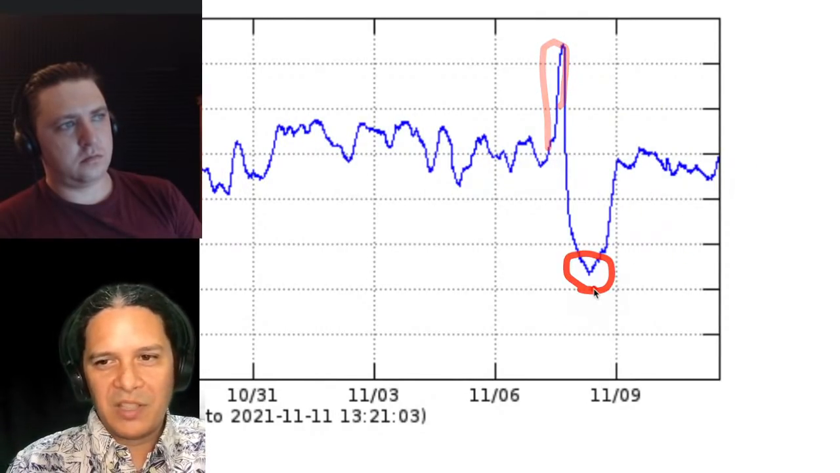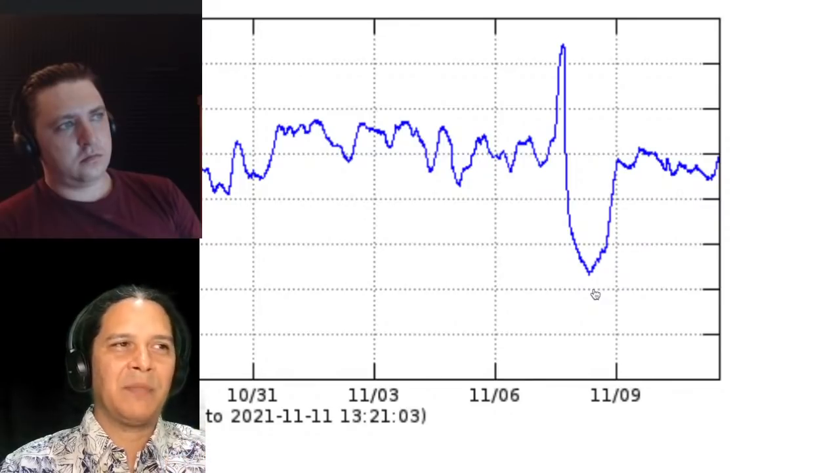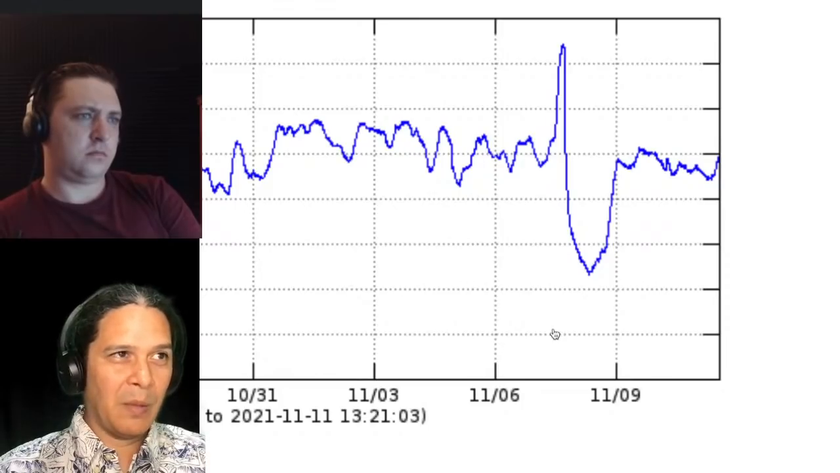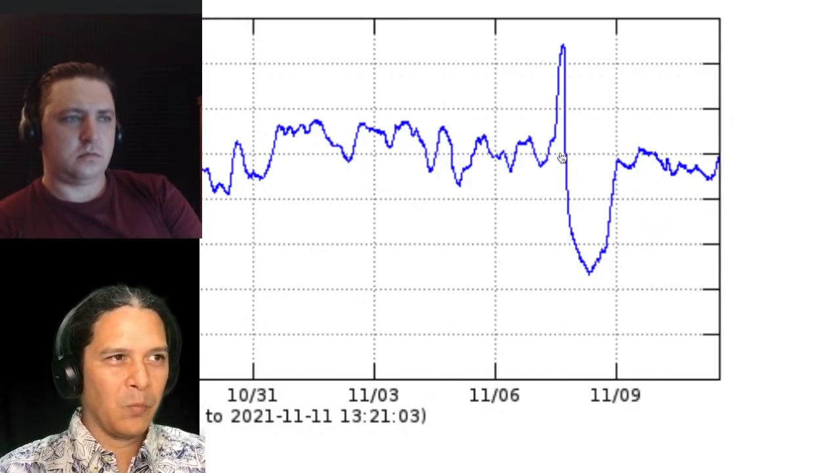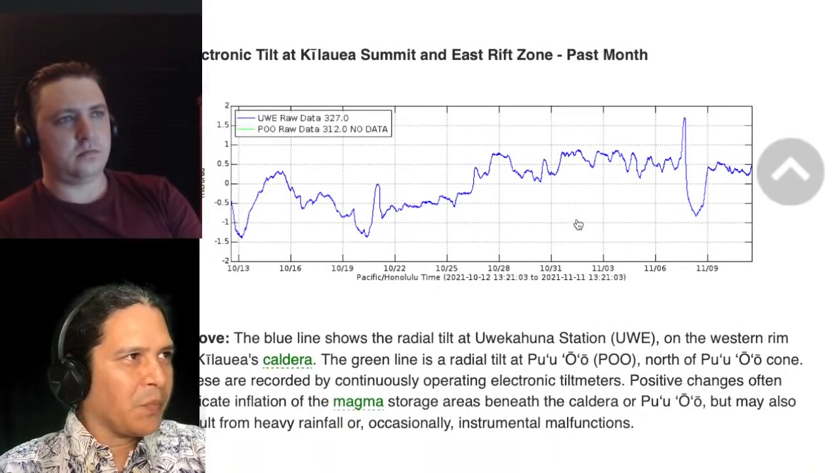So interesting to see that no matter how you take this, we can no longer say that it's been continuous. We're now starting to see some small interruptions for whatever reason, which is something that happened in the last eruption as well. We did see some pulsing and interruptions as well, as the eruption progressed on further, and maybe we're seeing similar patterns today. So that is the tilt.